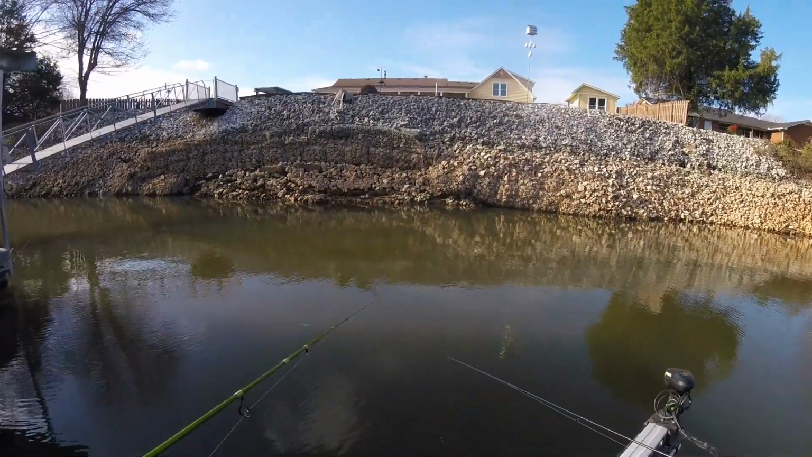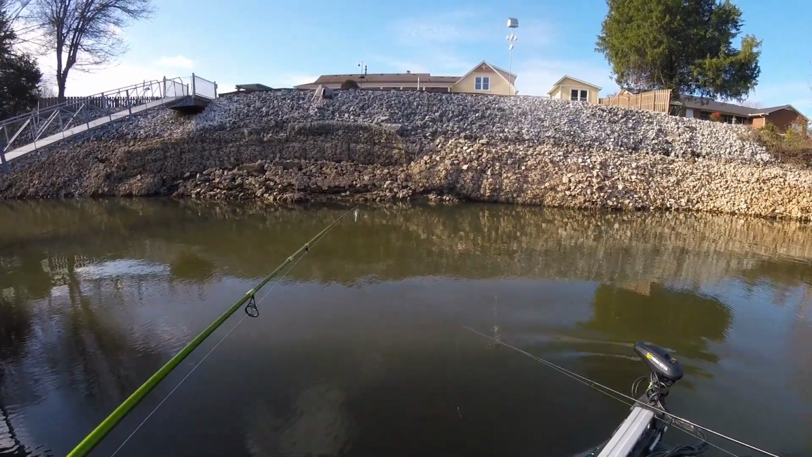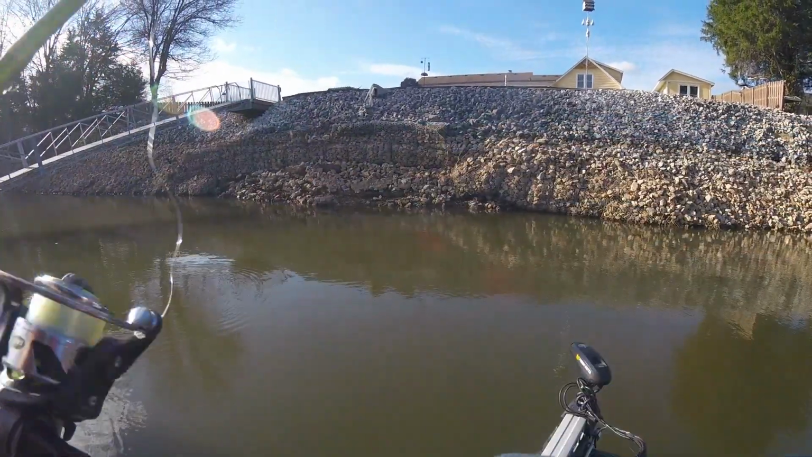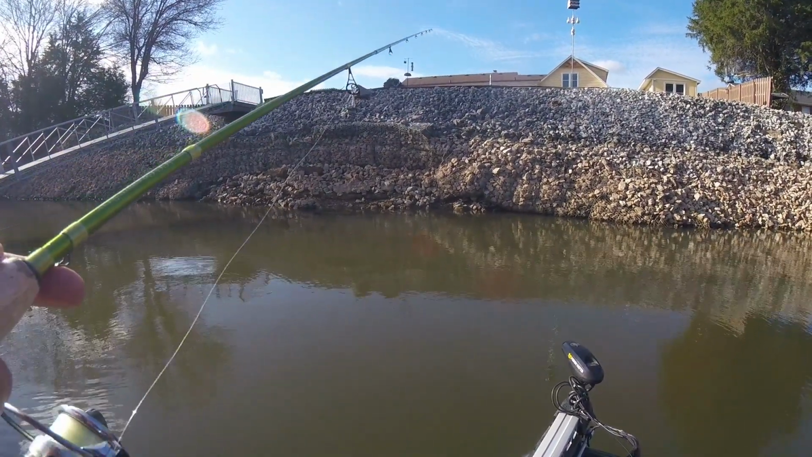That's interesting. I don't know what that is. Maybe we're flicking it up there. See on that stump? Yeah, that's one. You should be good right there. Yep, you're right in the grill.